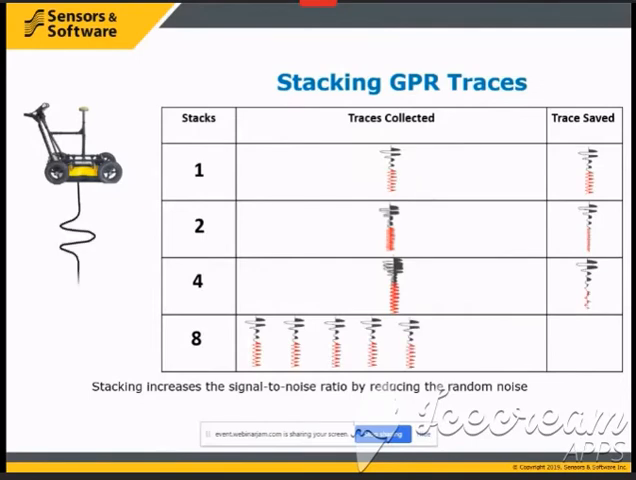The key point here is that stacking traces multiple times and saving the average trace lowers the amount of noise, shown here as red signal, in the average trace. The more you stack GPR traces, the lower the noise, the better the GPR signal, and the deeper the depth of penetration.